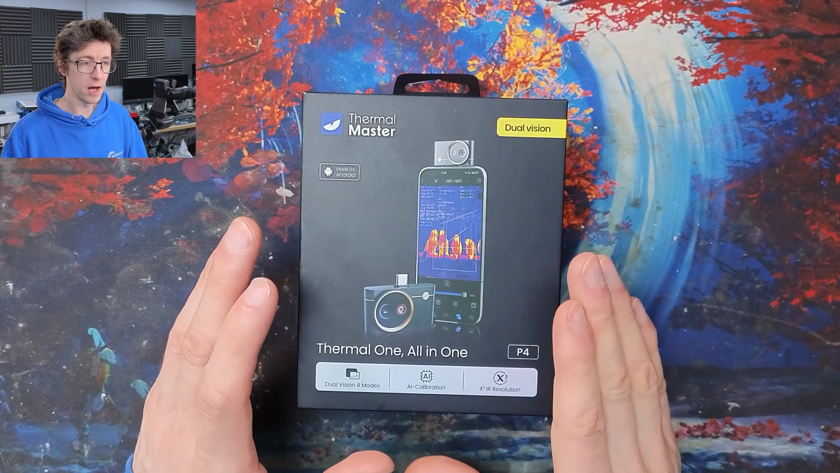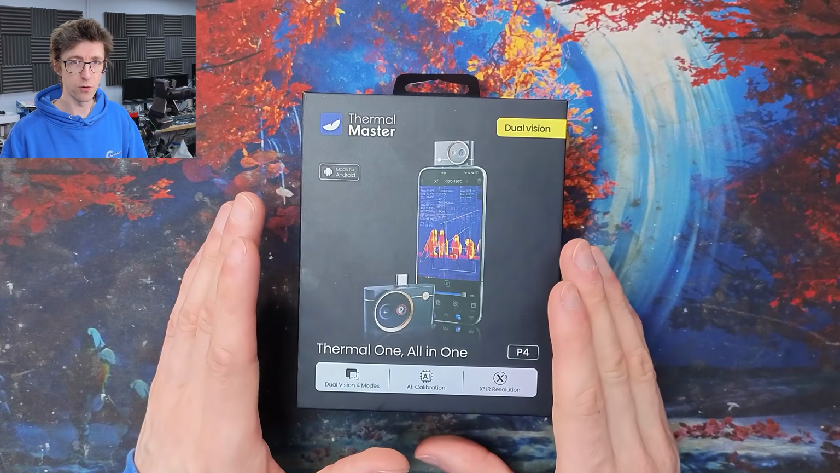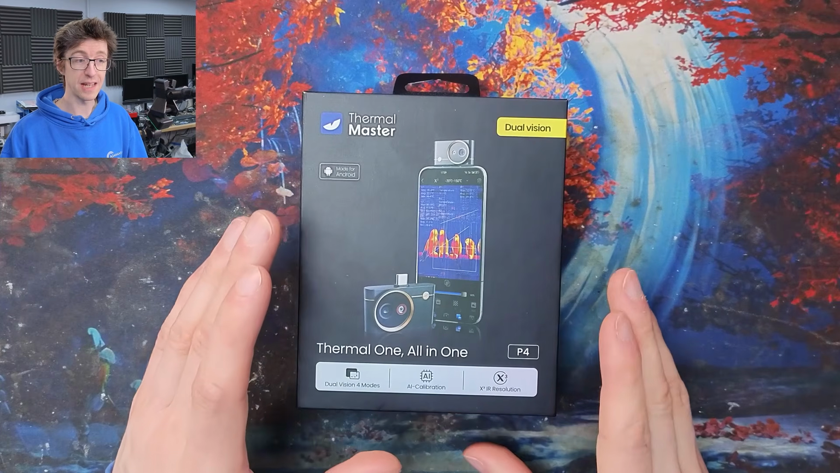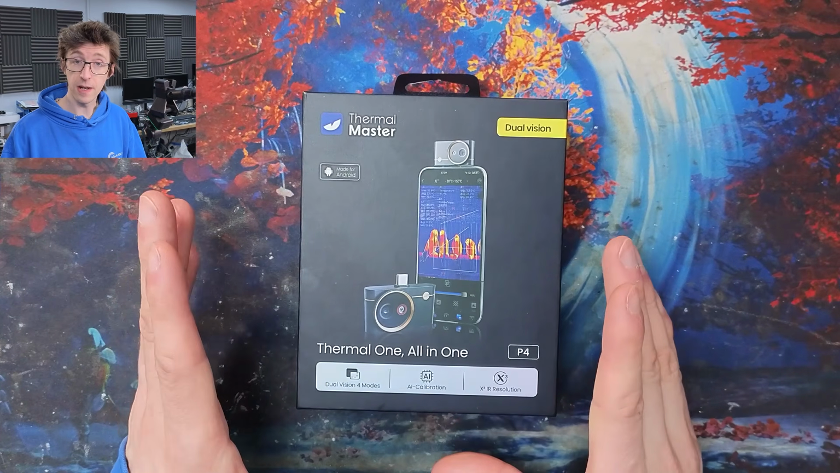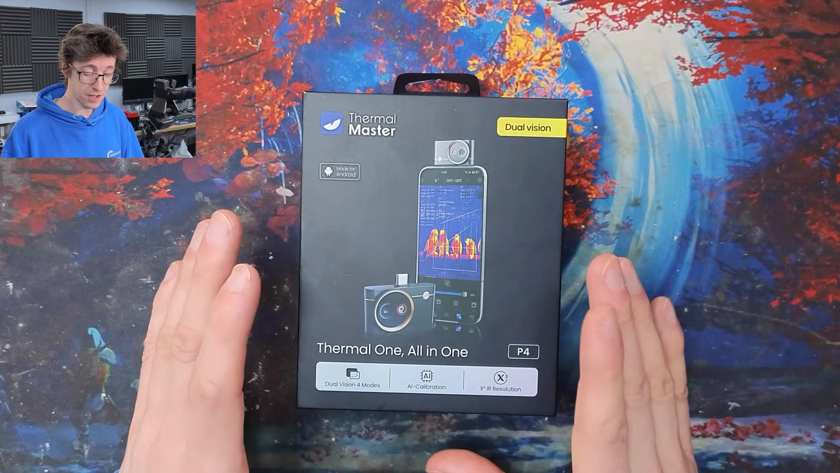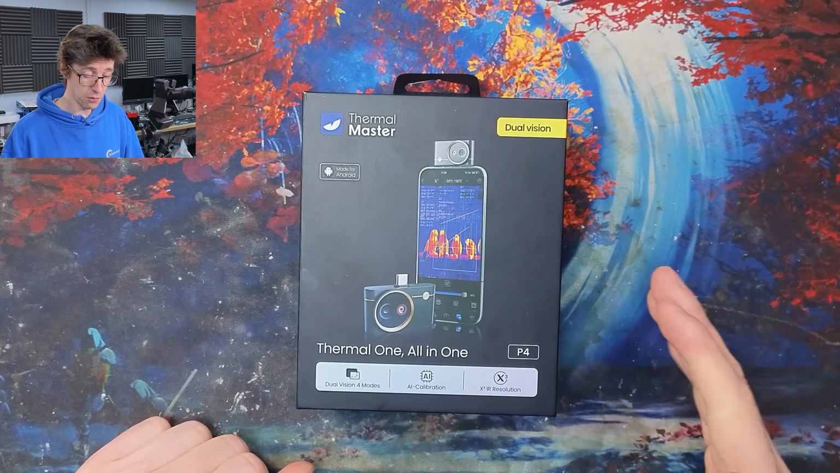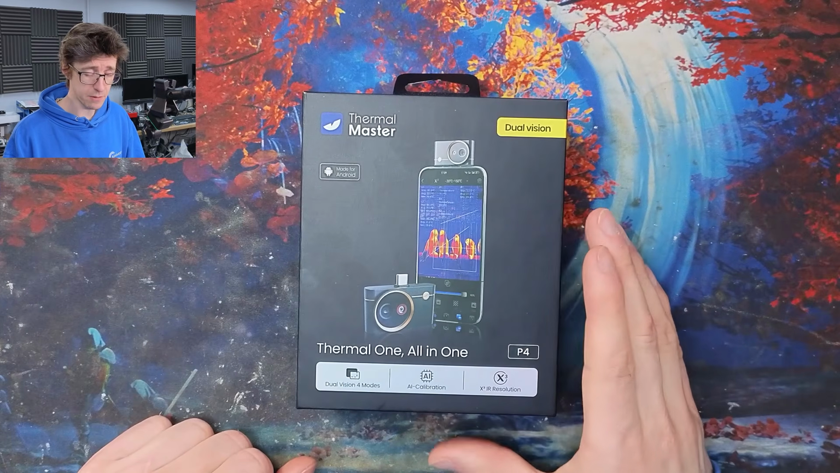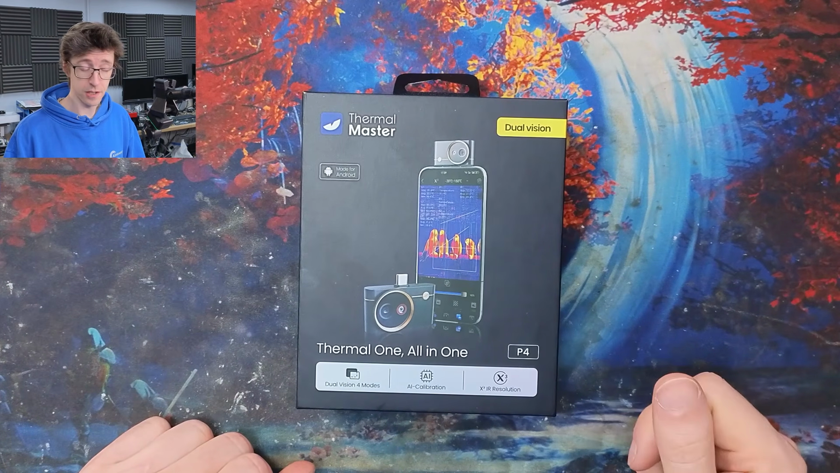So while a lot of shops and stuff will throw around that 512 by 384 number, I will be referring to this as a 256 by 192 sensor camera, which is fine. That is the current meta for this class of product. So the resolution is great. The cheaper cameras are lower than this one, so you get a good clean image out of this sensor, as we've seen from the P3 and the P2.